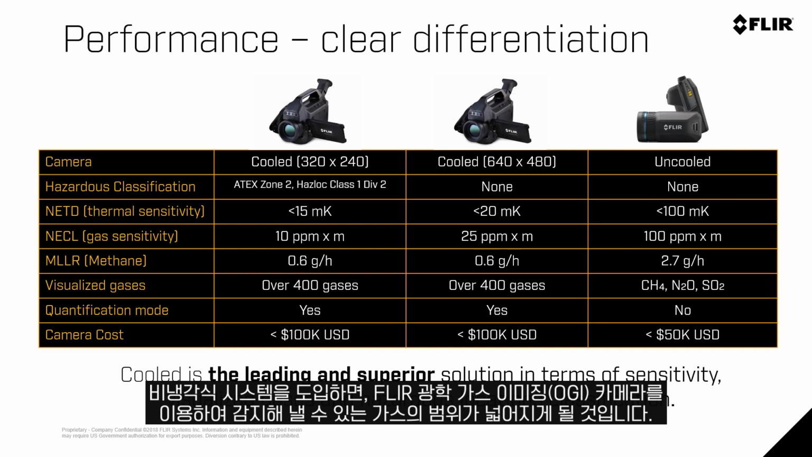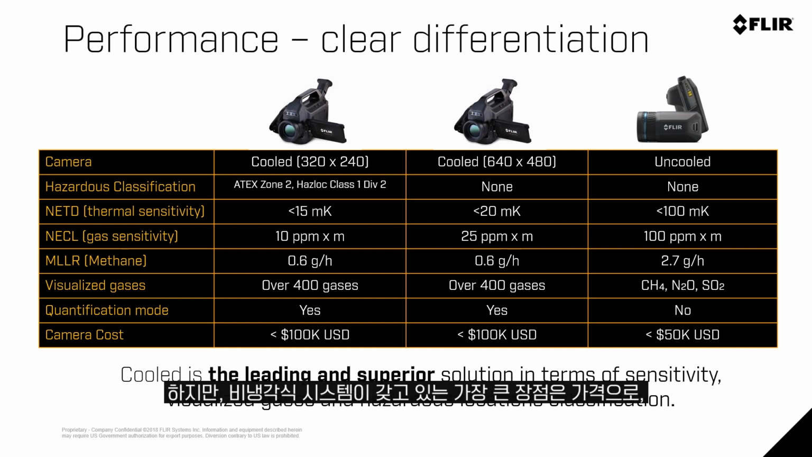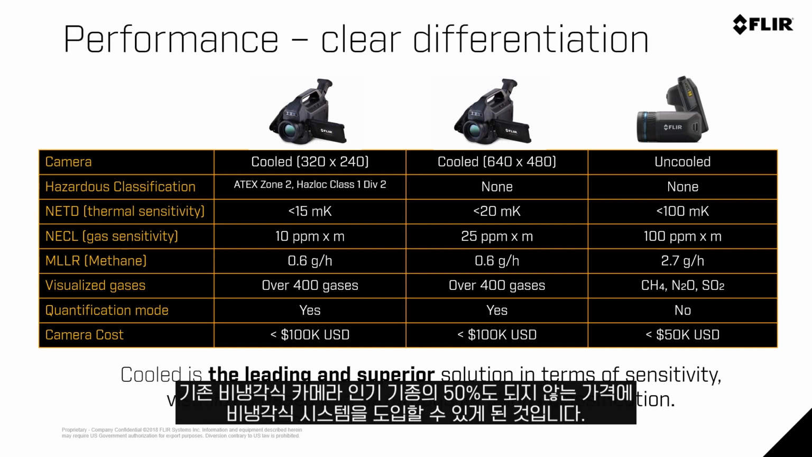Unique features like quantification in the system and quantification mode are only available in our cooled systems because of the necessary high sensitivity of the camera. But the best advantage for that uncooled system is going to be the price point. You're looking at less than 50% of our traditional popular cooled cameras' price point with the uncooled system.